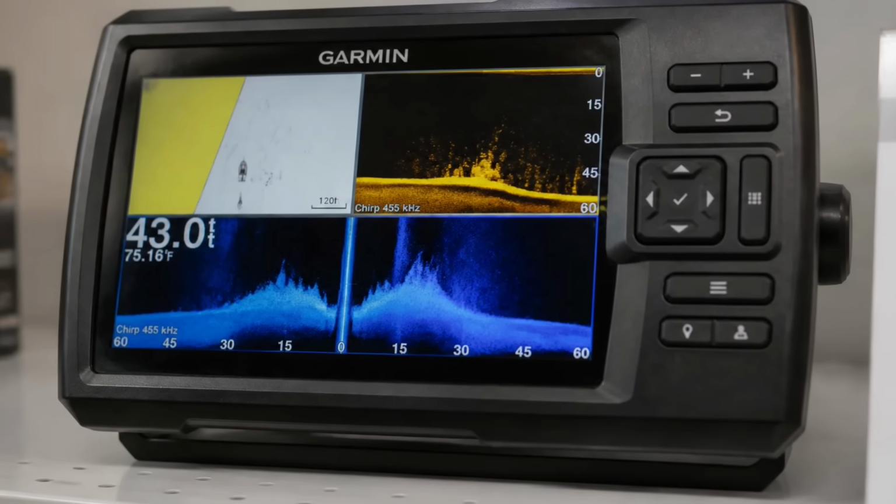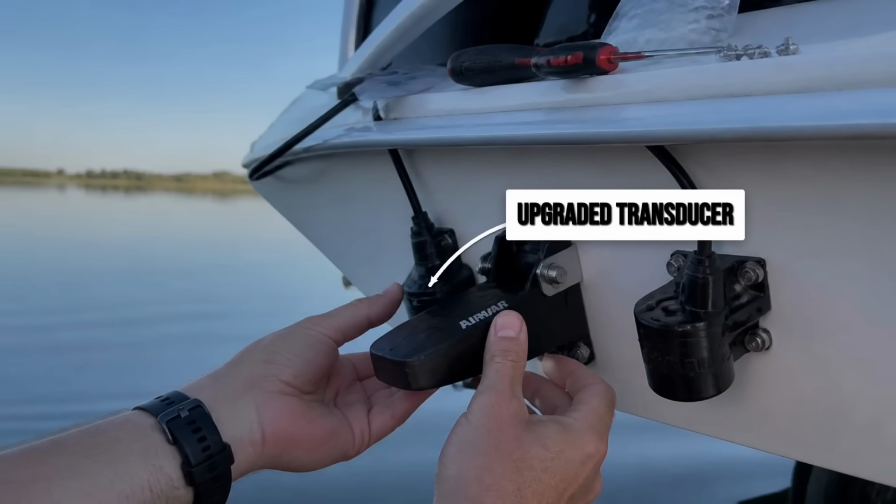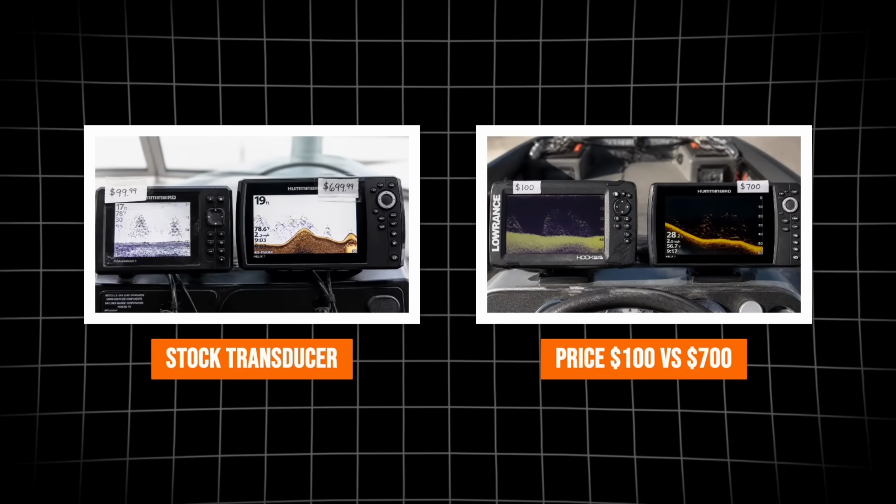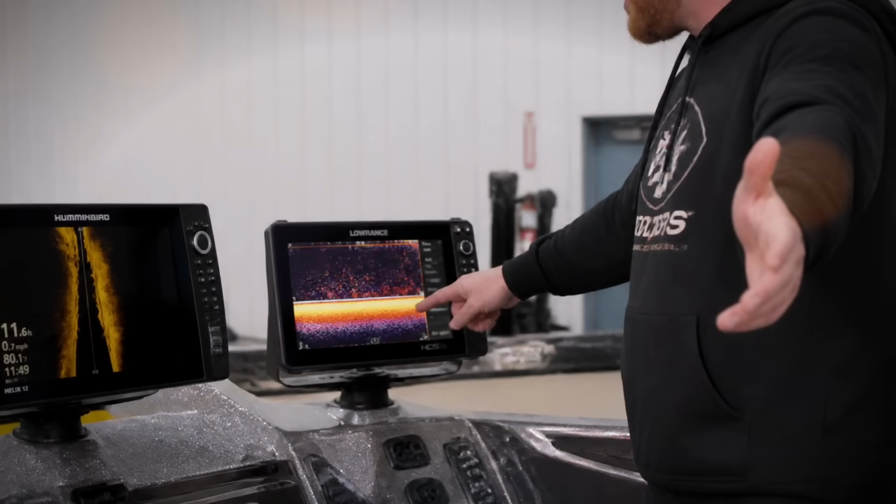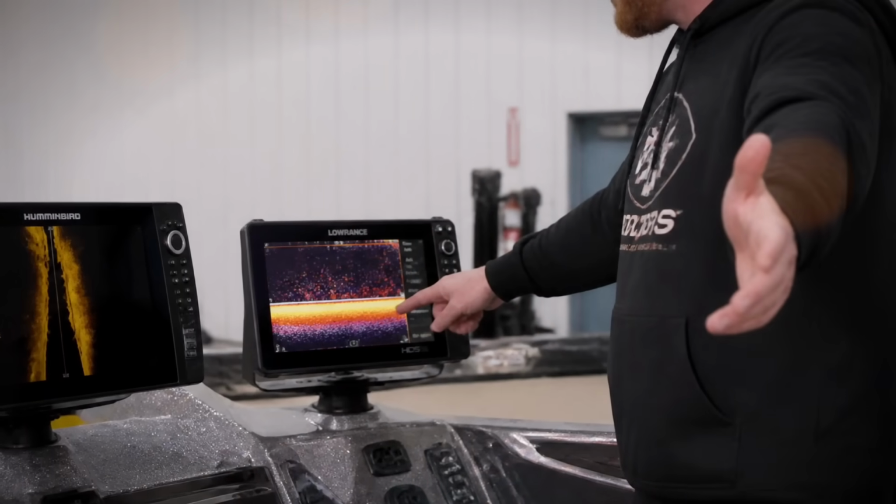Before you buy a whole new head unit, try a better transducer on the display you already own. It is very often a bigger leap in what you actually see than a brand new screen, for a small fraction of the price. Buying fresh instead? A mid-tier unit with CHIRP, down imaging and side imaging covers the overwhelming majority of anglers, and I'd put my own money right there before